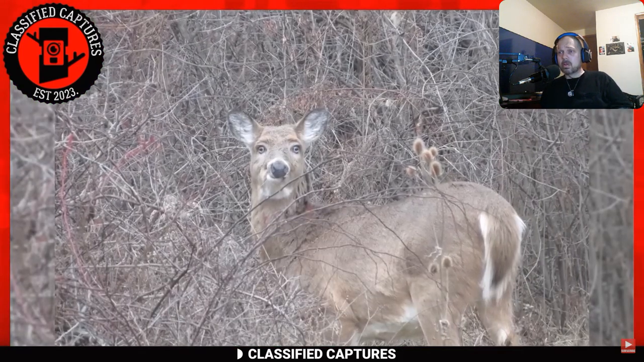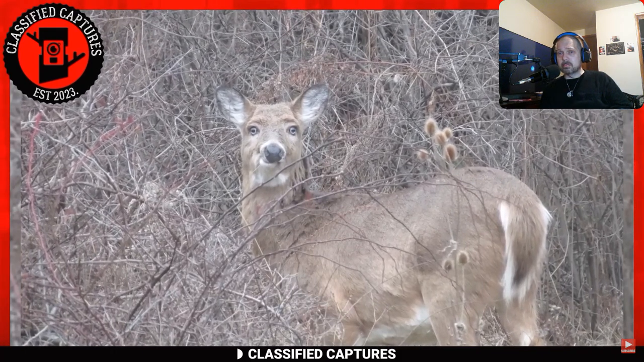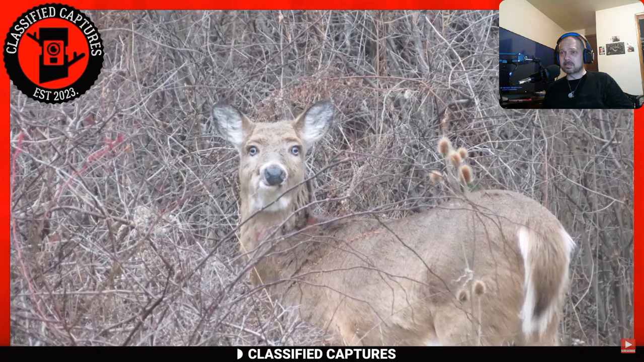Next, we have this capture from upstate New York. It's a picture of a deer, but once you look closer, you realize that there's definitely something wrong with that deer. It looks like what you'd expect a cartoon character to look like.